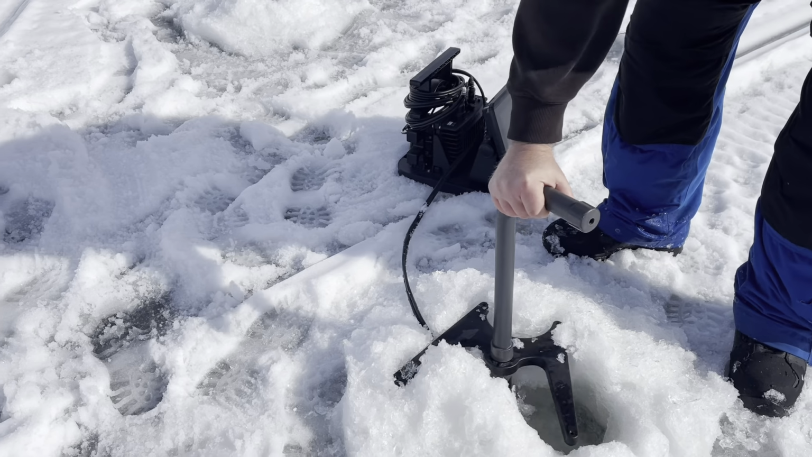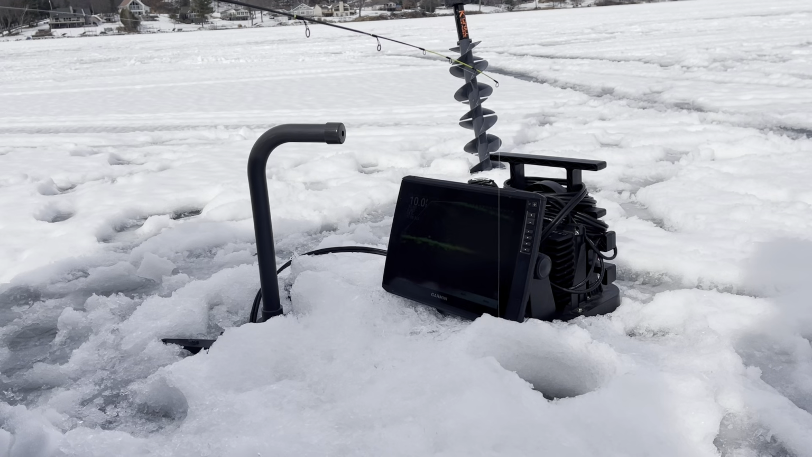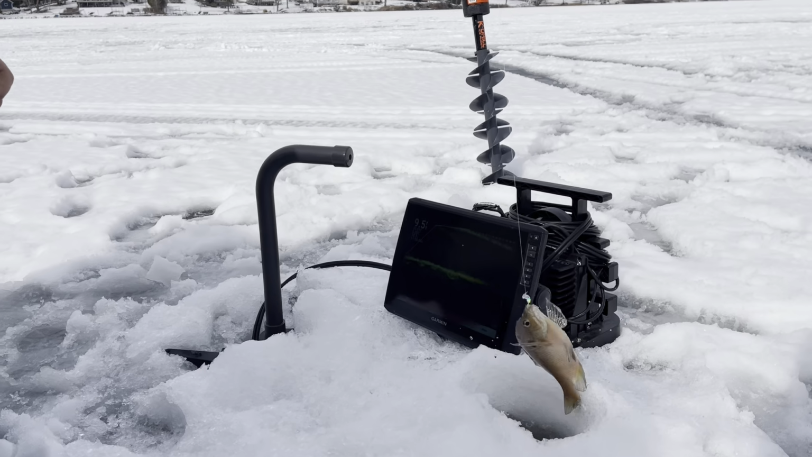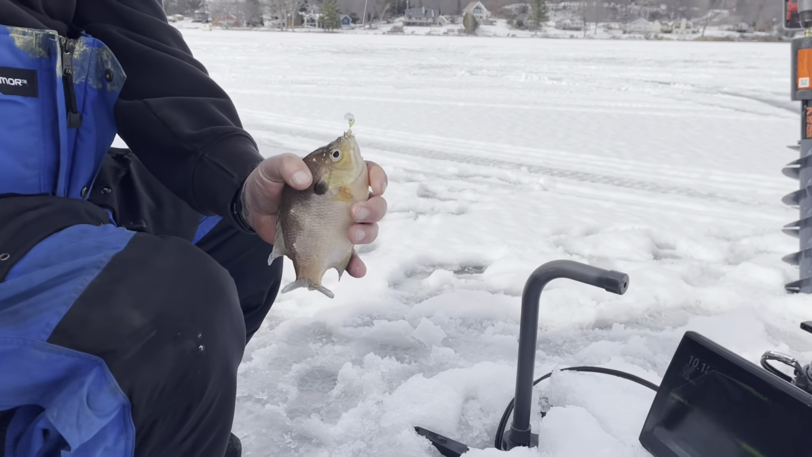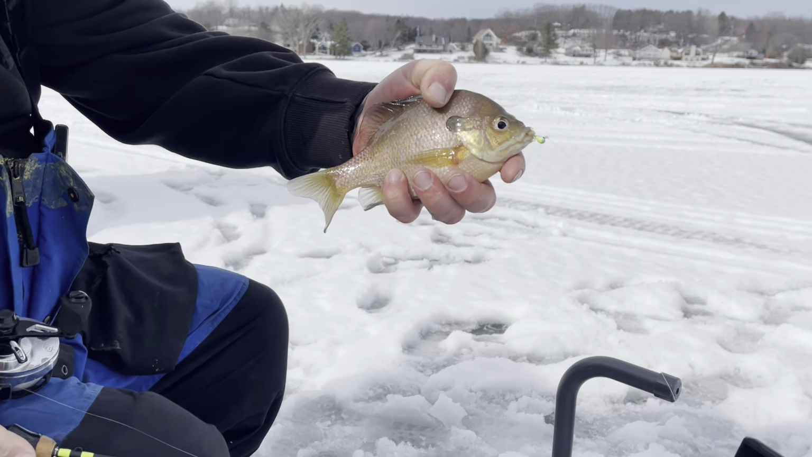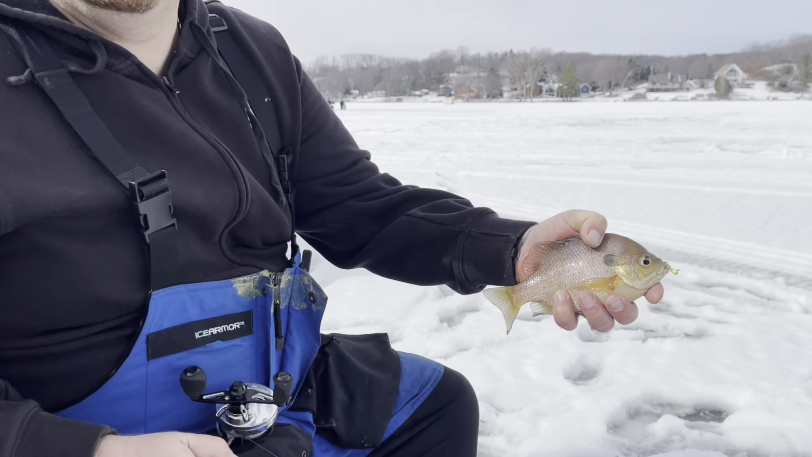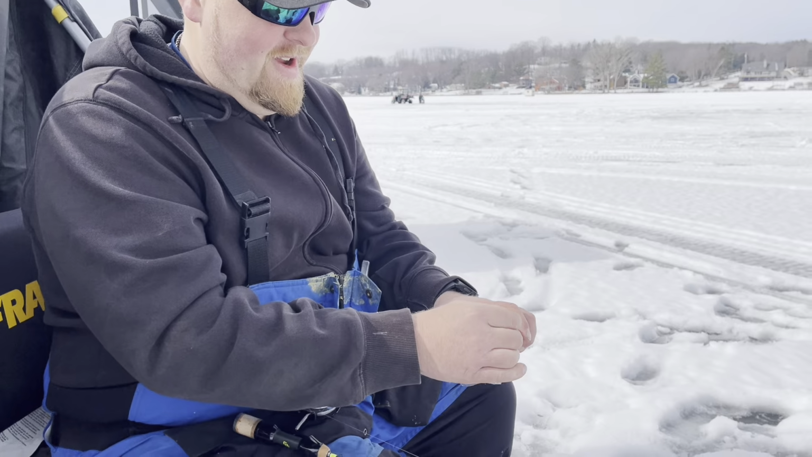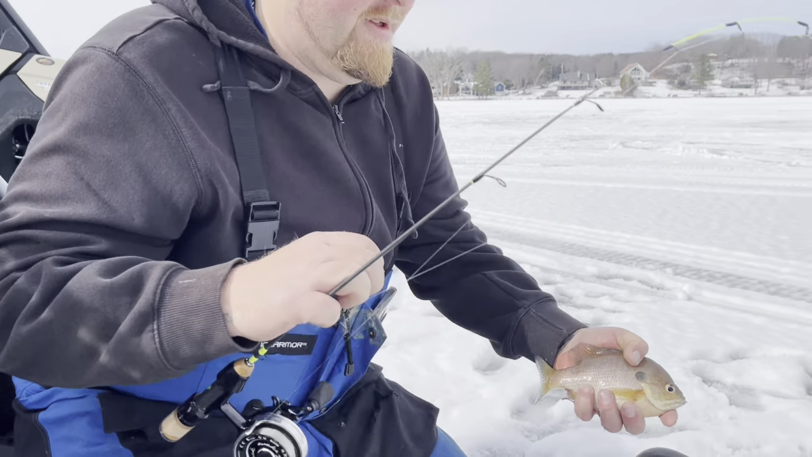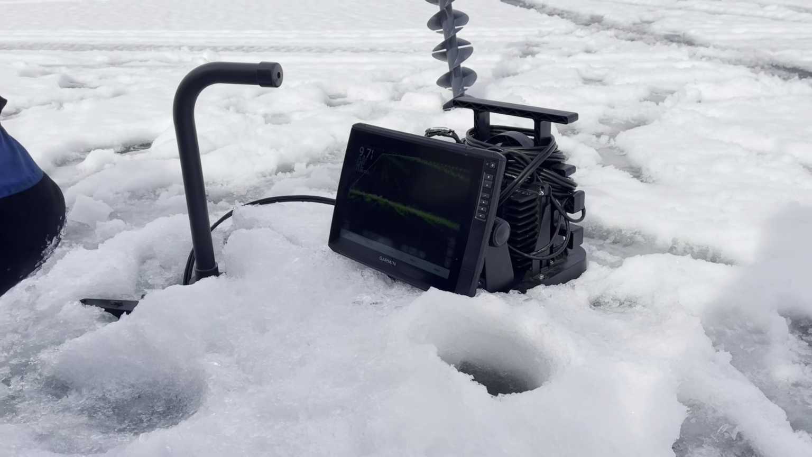Oh, look at that. There we go. We got one on. There we go. Look at that. Nice little chunky bluegill. There you go, buddy. Did just like he was supposed to, too. That's a nice little bluegill. Yeah. We didn't get skunked, buddy. We didn't get skunked. We got something. We had to choke him into it, but let's put him back in the hole. We ain't gonna get enough to make a dinner. We might as well get him back down there with the buddies.